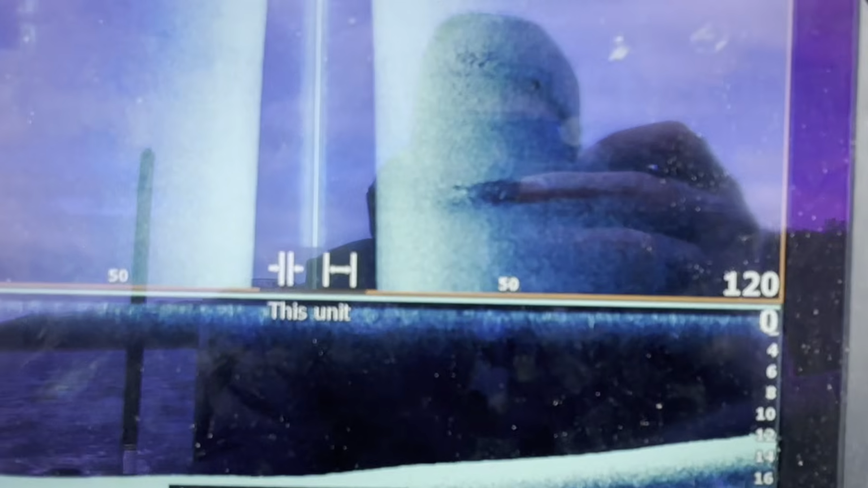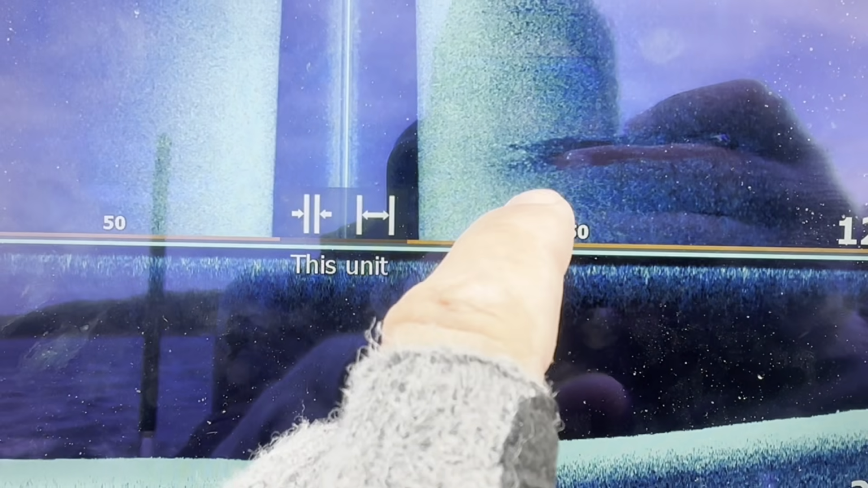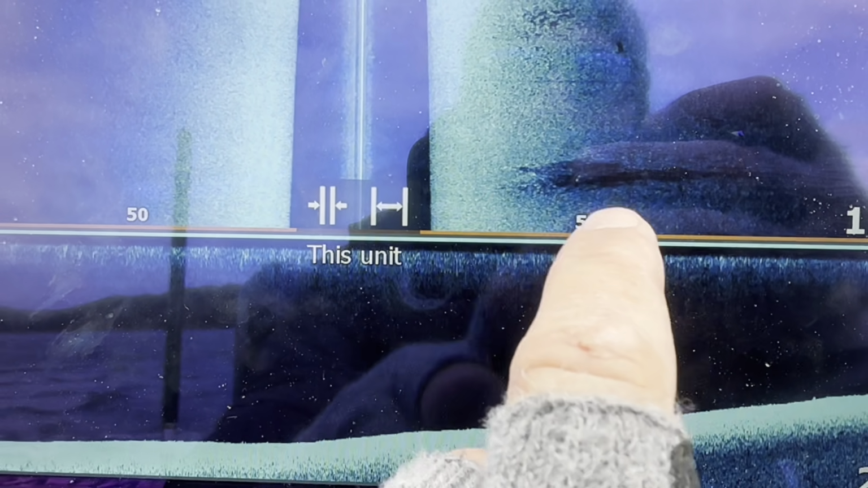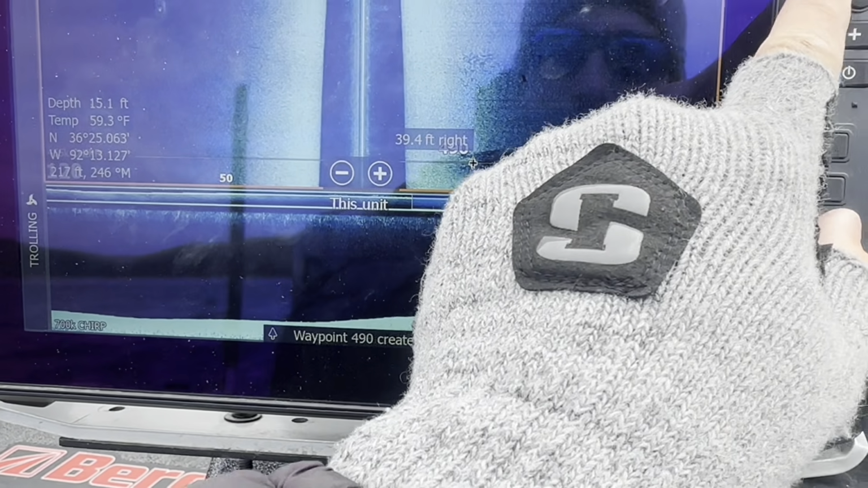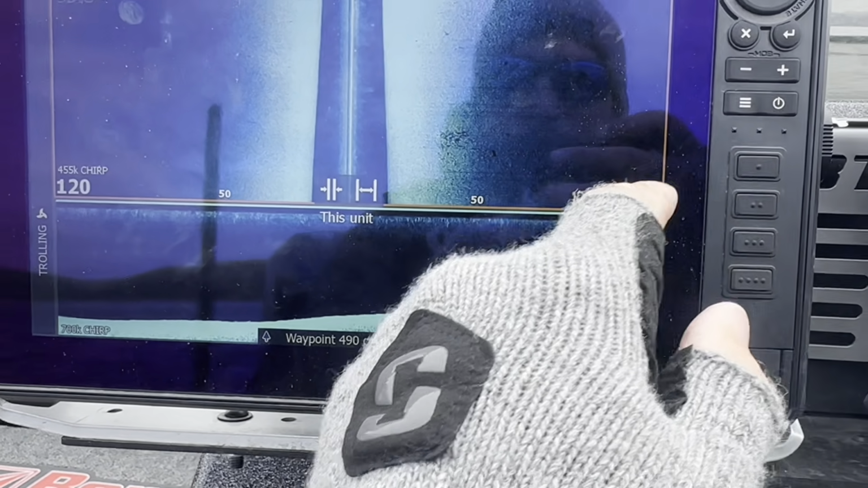Right there, that one is a big brush pile. You can see how it's kind of fuzzier looking. That's how you can tell it's brush, so I'll hit that. I use blue for brush piles, so mark that one there, back out.